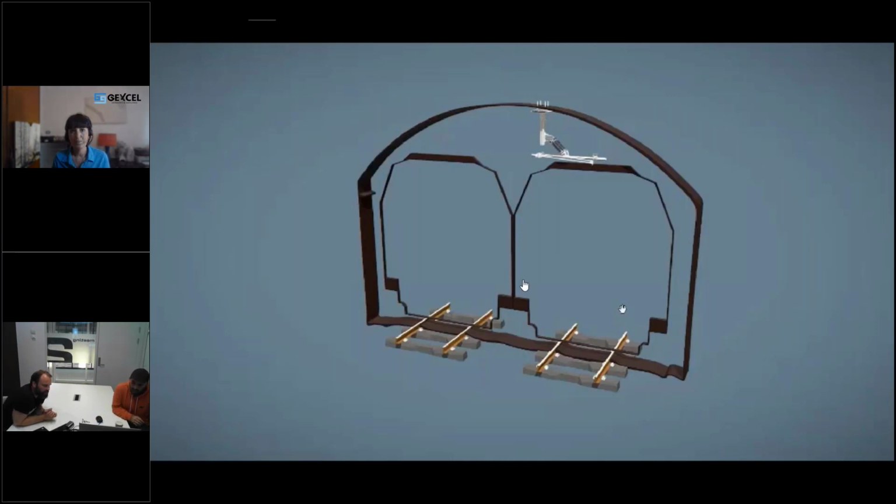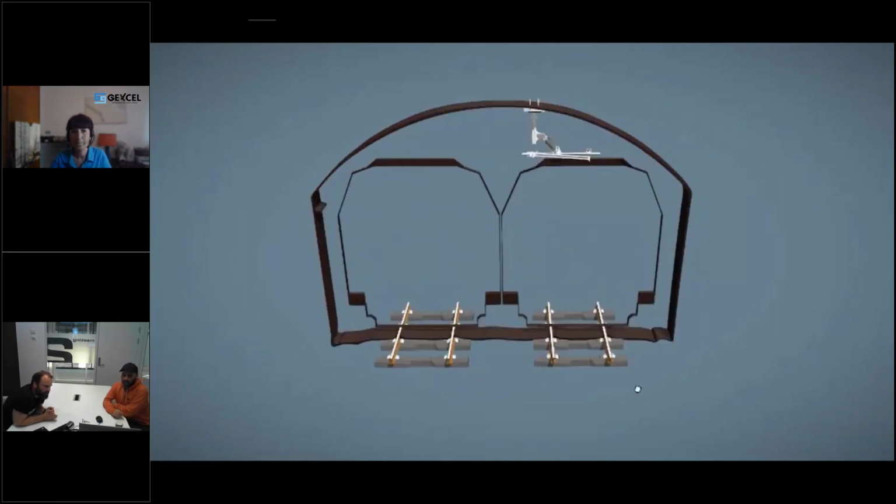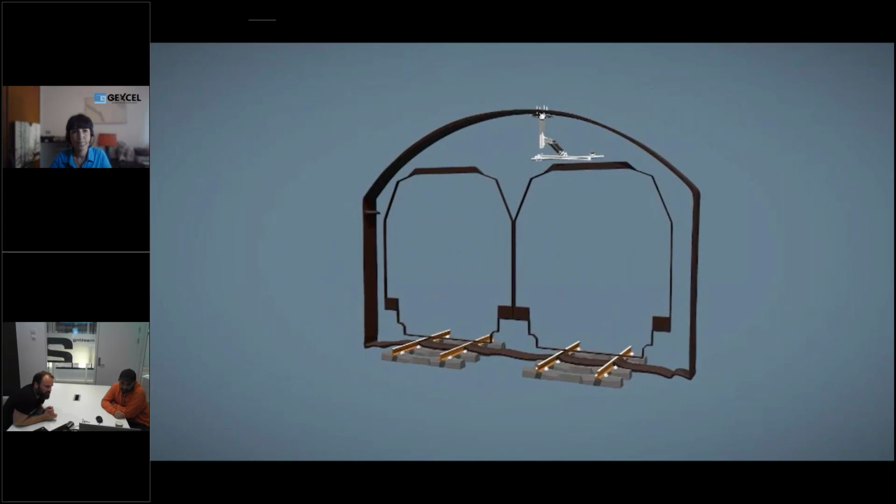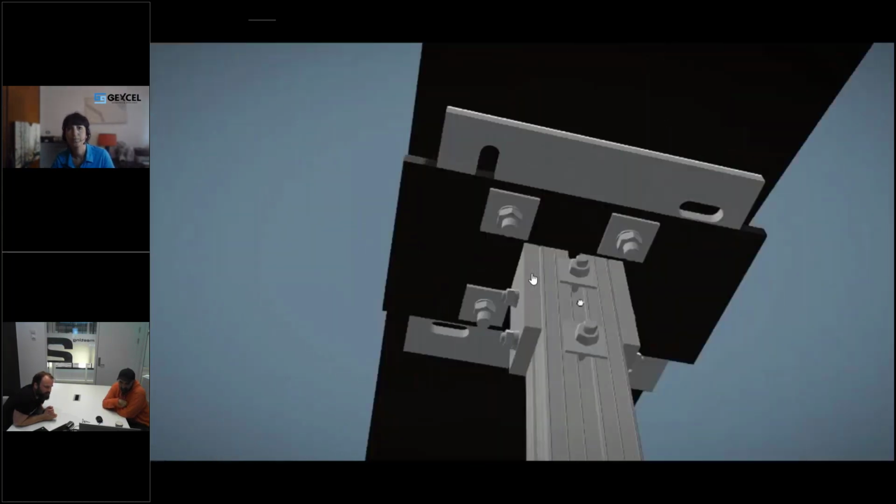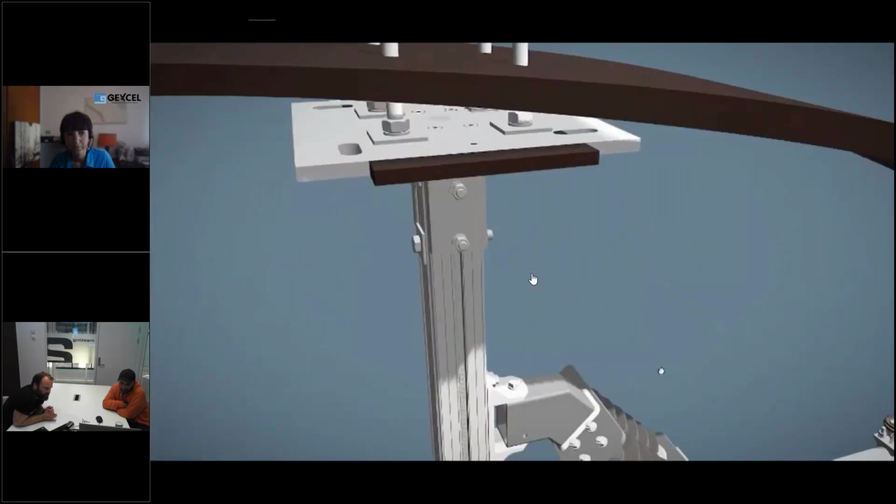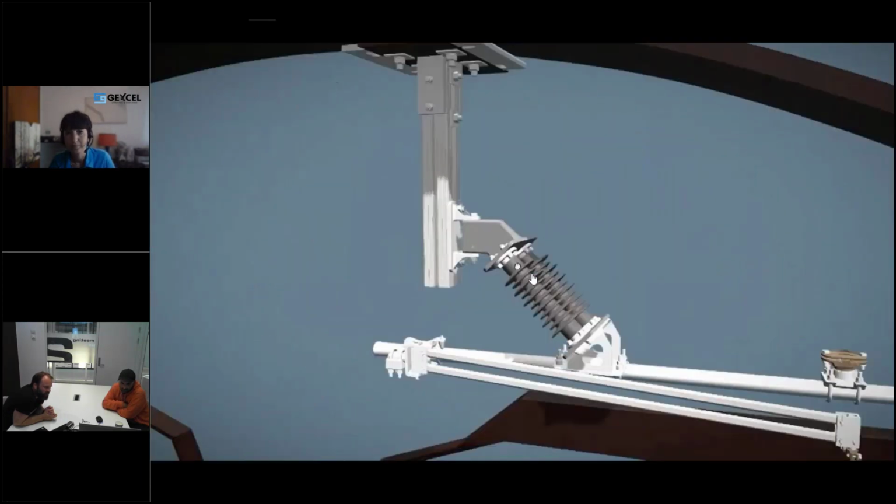Okay, so here we can see there are two trains drawn in here, the outline of the trains, and here we can see the details of the mast with the cantilever a further bit down.